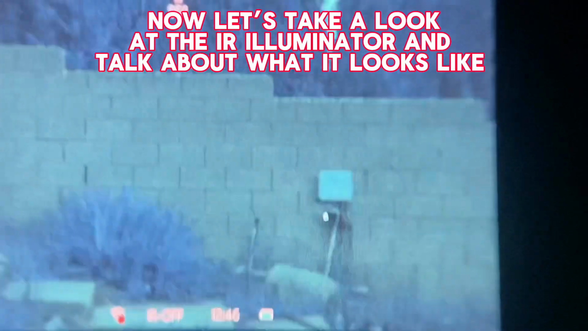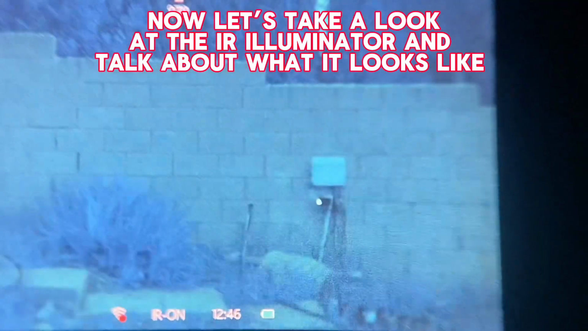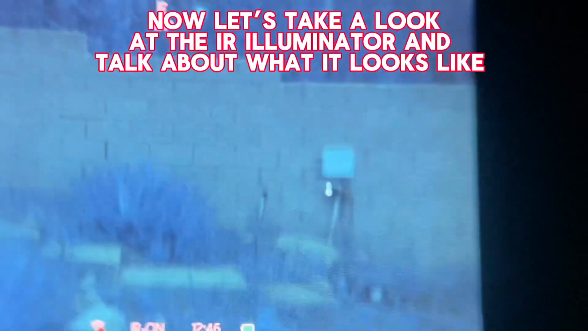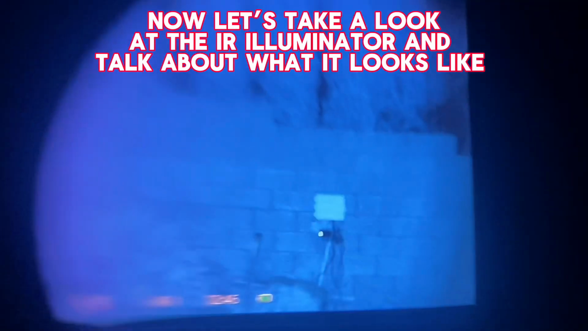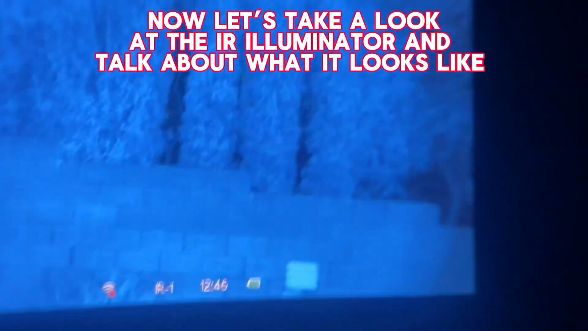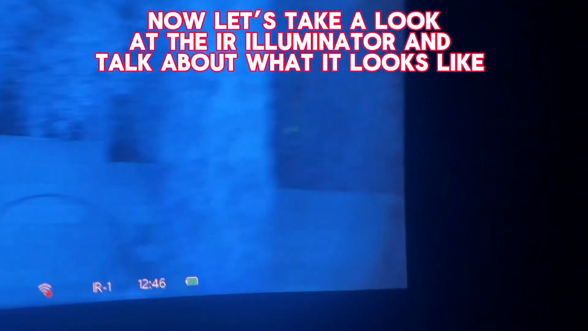Now let's go ahead and look at the IR illumination and talk about what that looks like and what that's going to look like to the naked eye when somebody else is watching you watch them. No, I'm just kidding. But when somebody else looks around at any distance and looks toward your direction, what are they going to see if you're using infrared illumination, if anything at all? Let's talk about it.